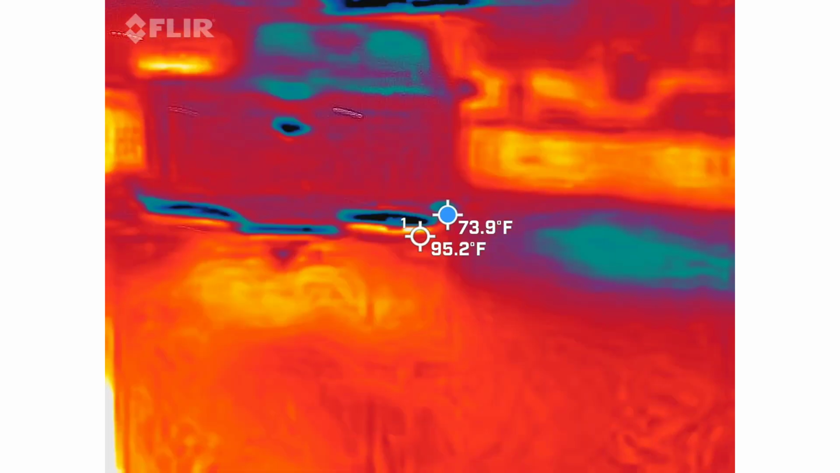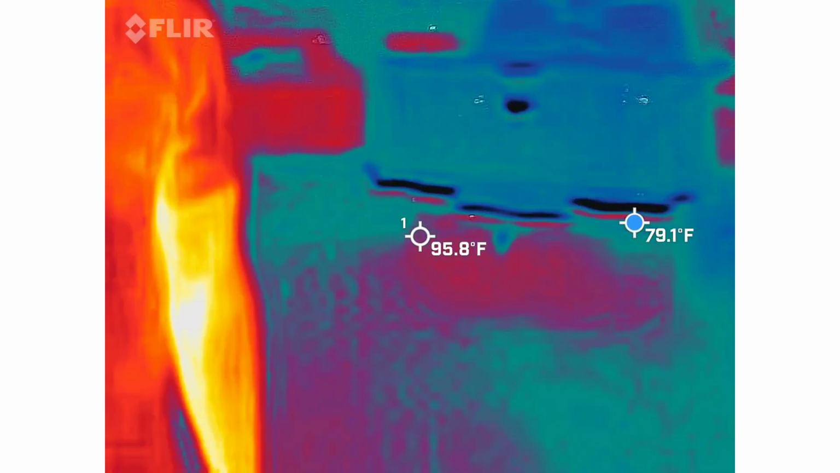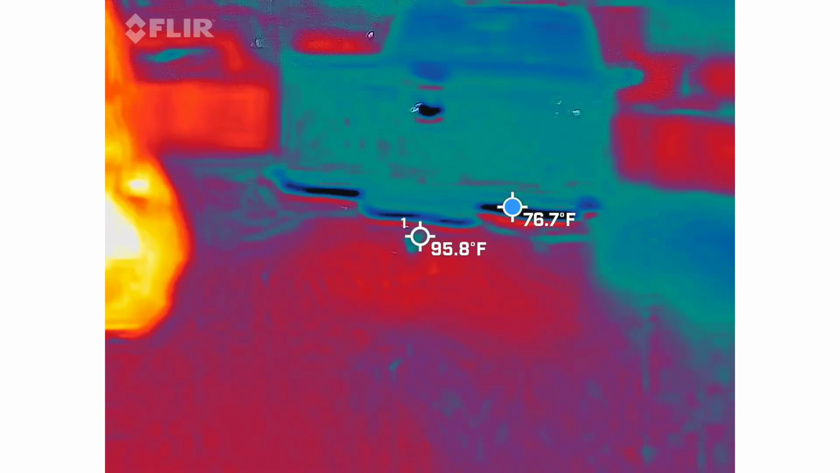For some reason, it's always cold in the car windows. It says it's cold in the car windows. Probably because it cools off quickly. It's glass. Yeah. Doesn't hold its temperature for too long. And then it says that the bumper of that car is pretty cool.